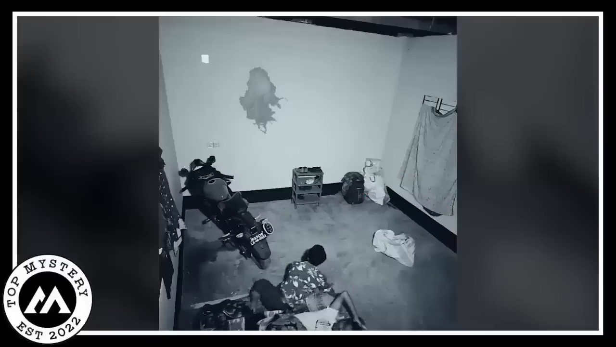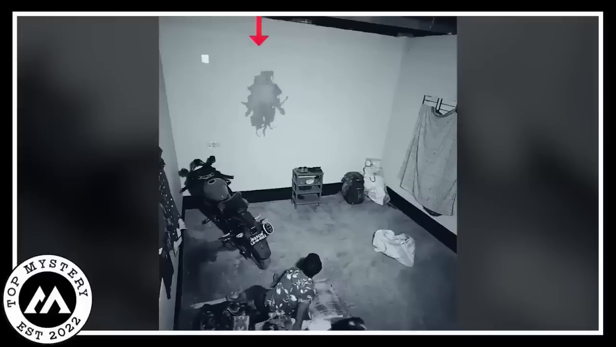So these poor souls, half asleep and probably wondering what the heck just happened, look around and spot these ghostly shadows doing a little dance on the walls. Talk about a rude awakening!